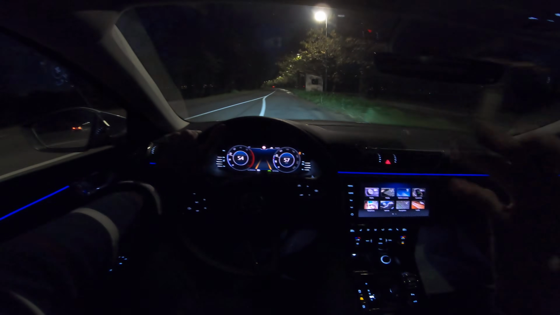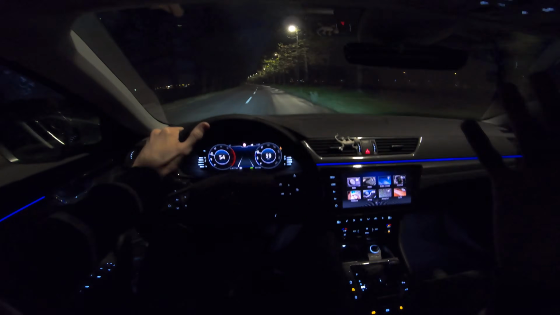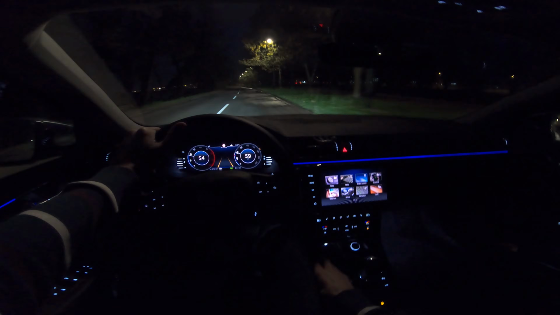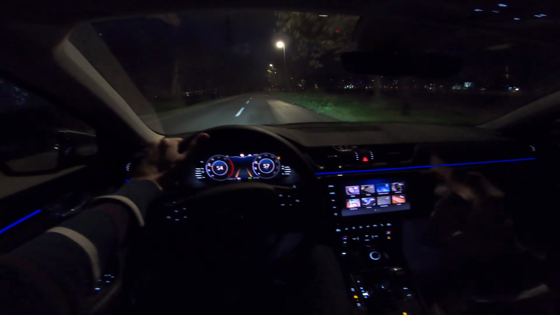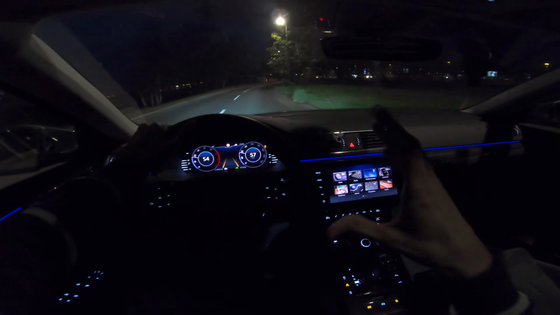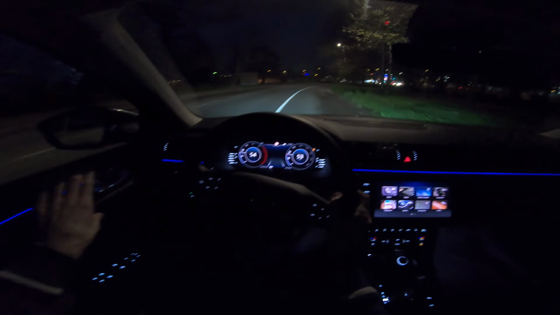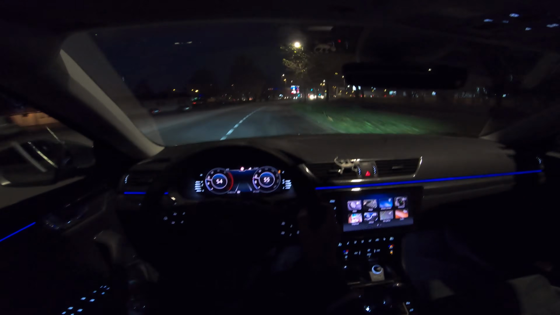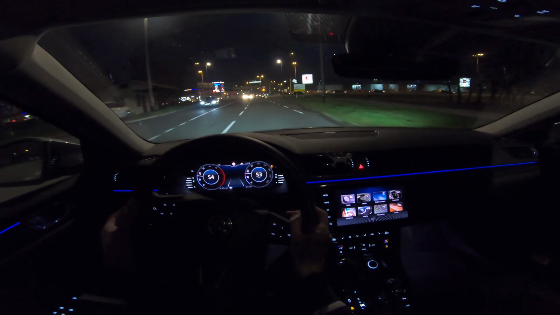Back to the car. Now let's talk about the interior. Definitely Superb is the highest Skoda car you can get. Beautiful interior, everything is quality made. Even this MEB3 infotainment looks like some sort of Mercedes, not the newest generation, but the previous one. It's just beautiful interior. It's really comfortable. Everything is quality made. There's soft plastic on the top dash, on the doors, maybe on the bottom there's hard plastic, but you don't look there. So honestly, this car is so excellent.